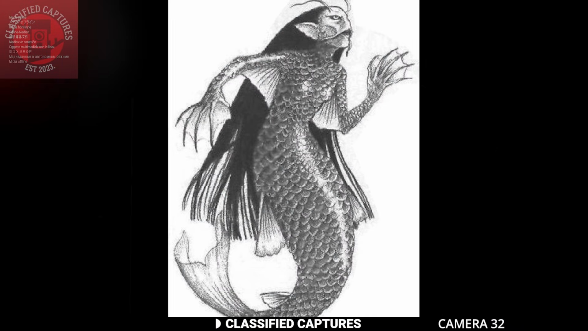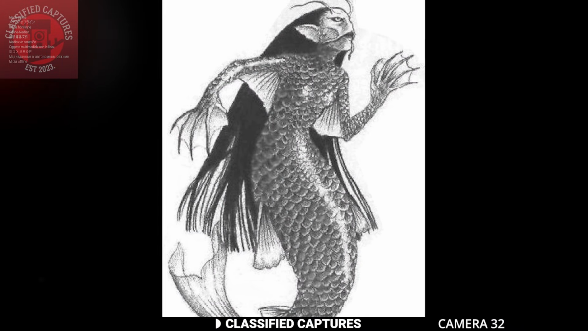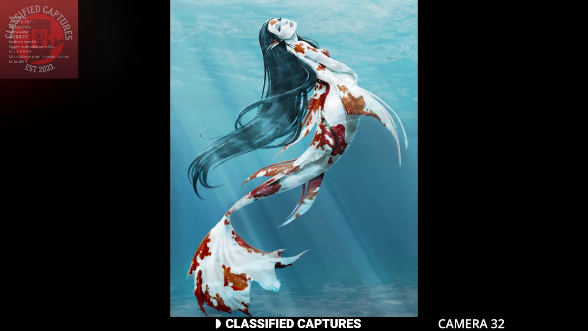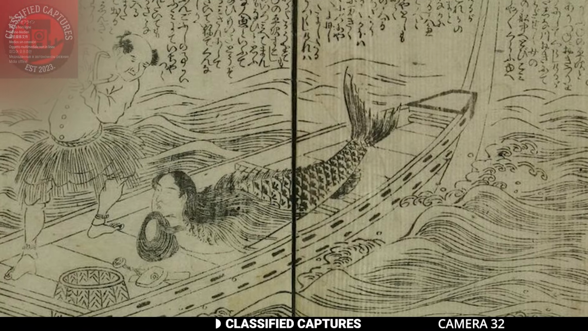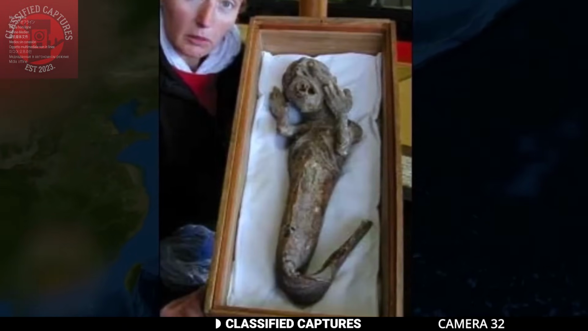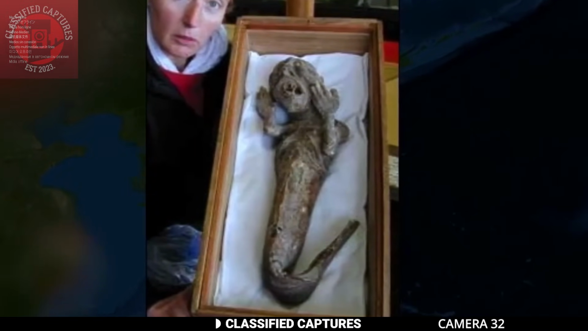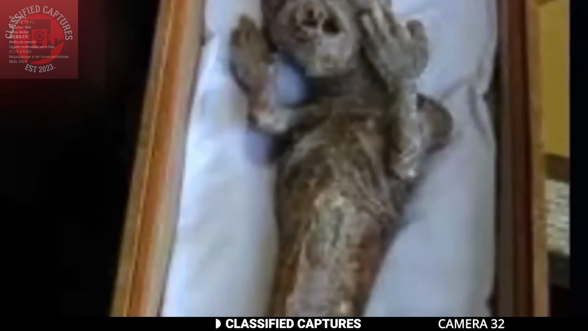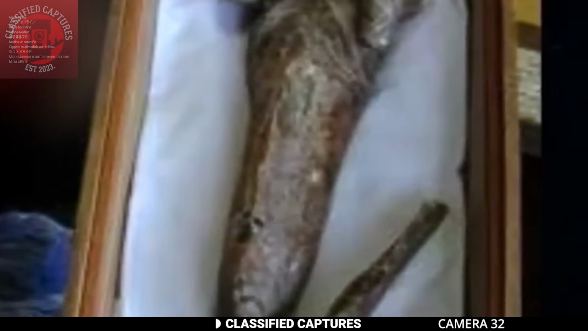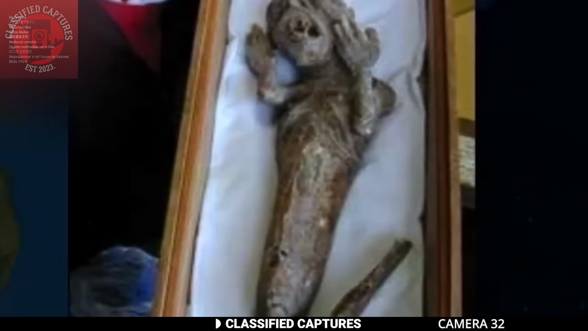These tales often describe mermaids as having a human-like upper body and a fish-like lower body. Some accounts depict them with a beautiful appearance, while others portray them as more monstrous. One notable artifact associated with Japanese mermaid lore is the Ibukjima mermaid mummy. In the late 19th century, a mummified creature purportedly to be a mermaid was displayed in Ibukjima, Japan. The creature had a monkey-like face and a fish-like lower body.